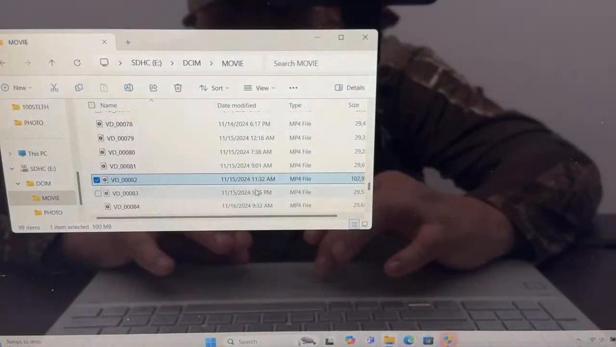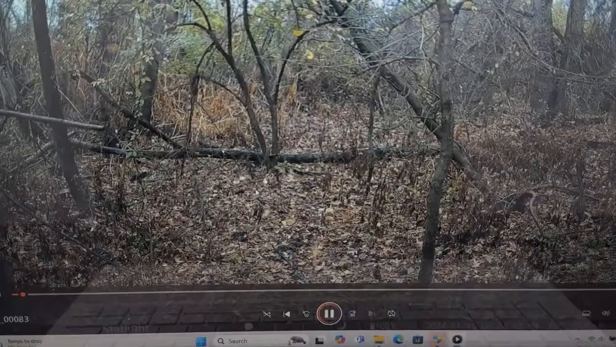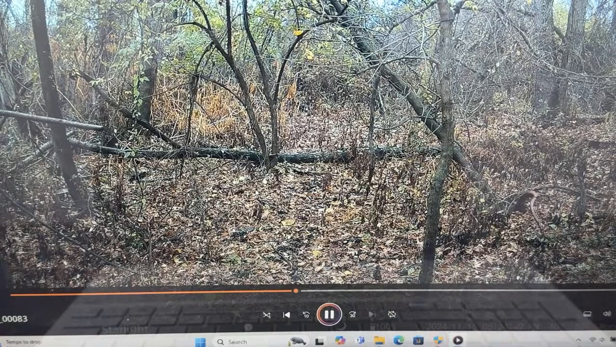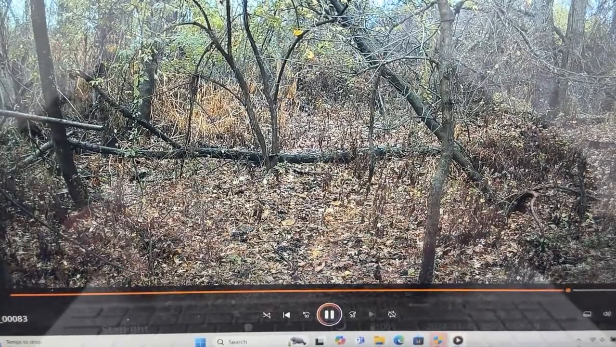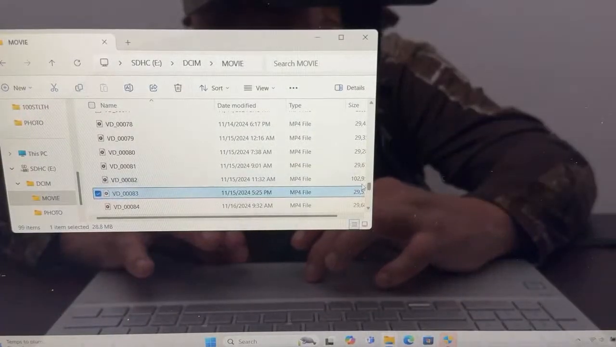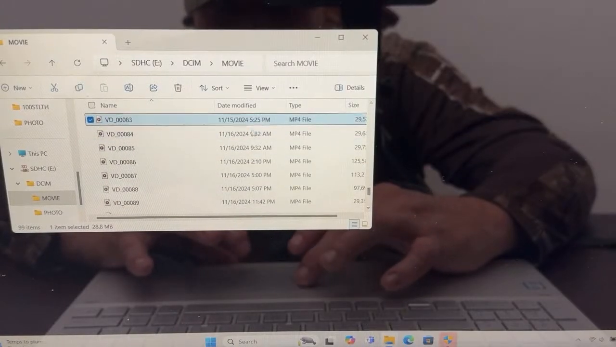This is 4:25 p.m. on 11:15 as well. Sounds like a hot rod on the street down below there. But I don't see anything going on there. There's a couple of leaves and some wind blowing, so that's probably what happened there.